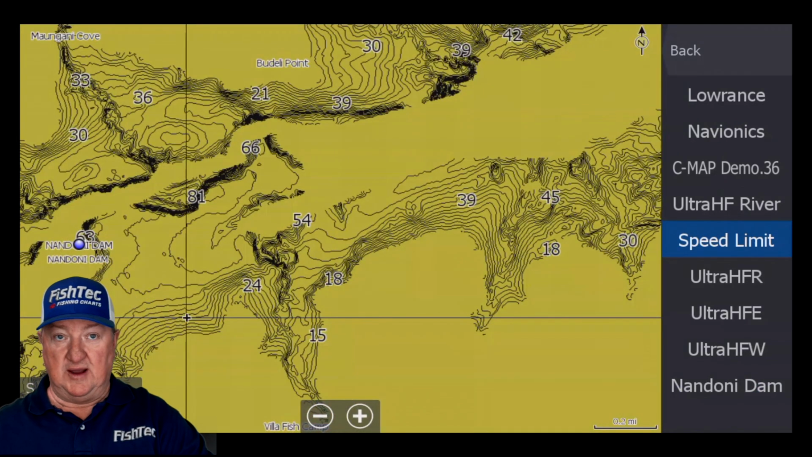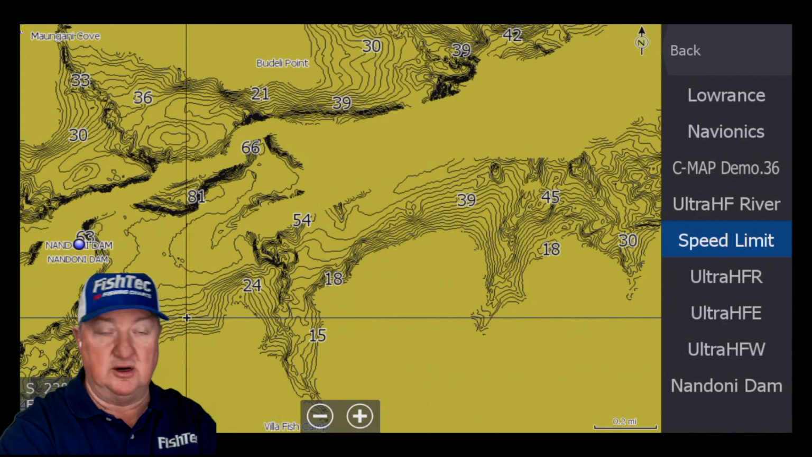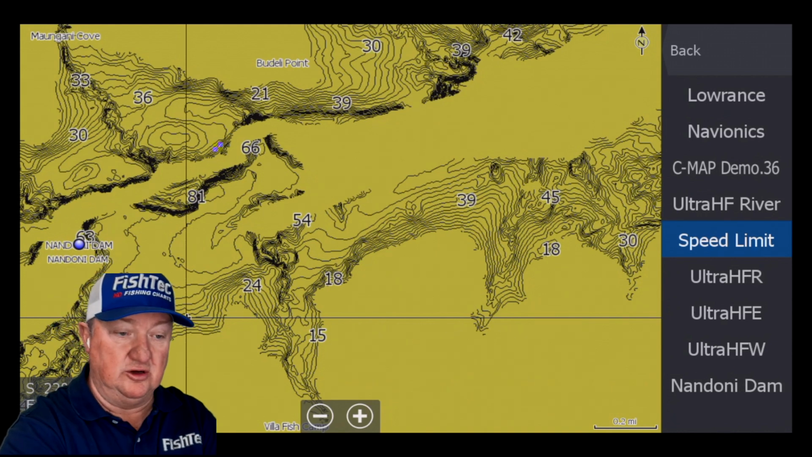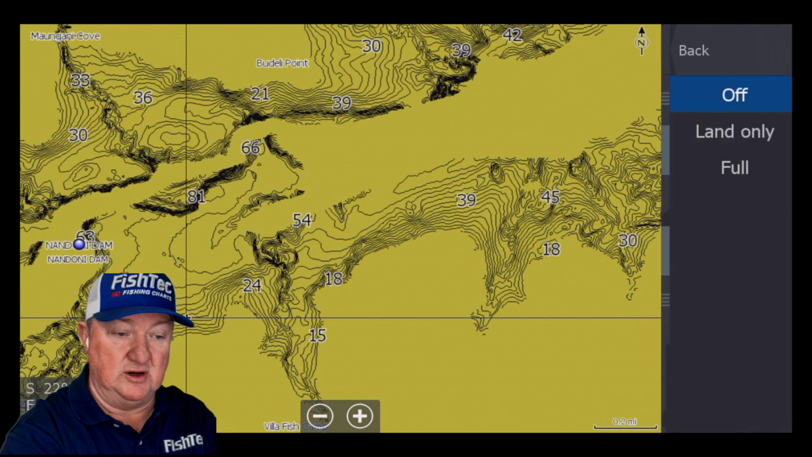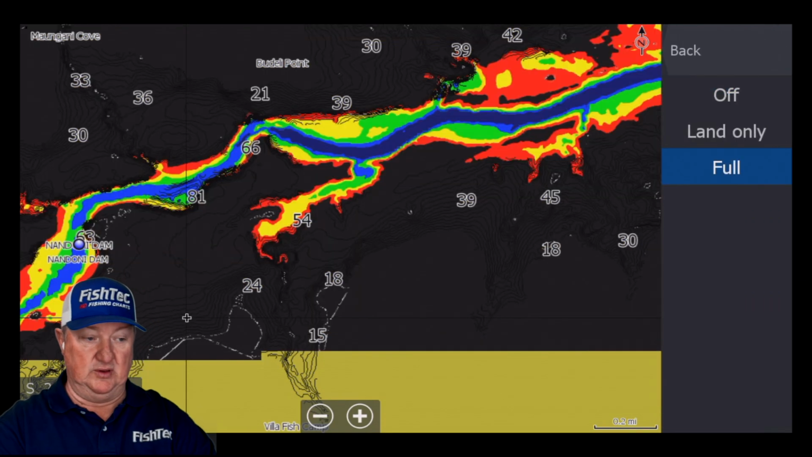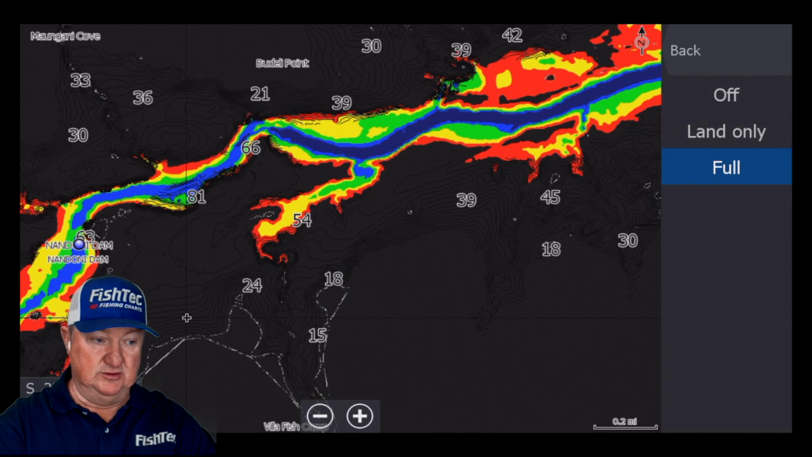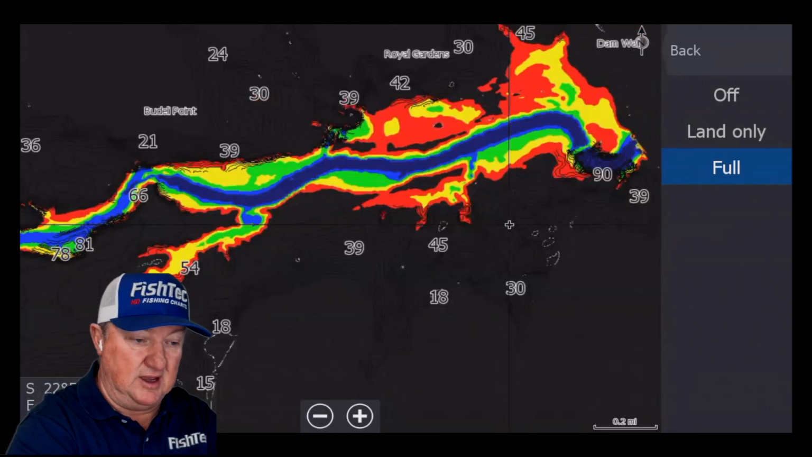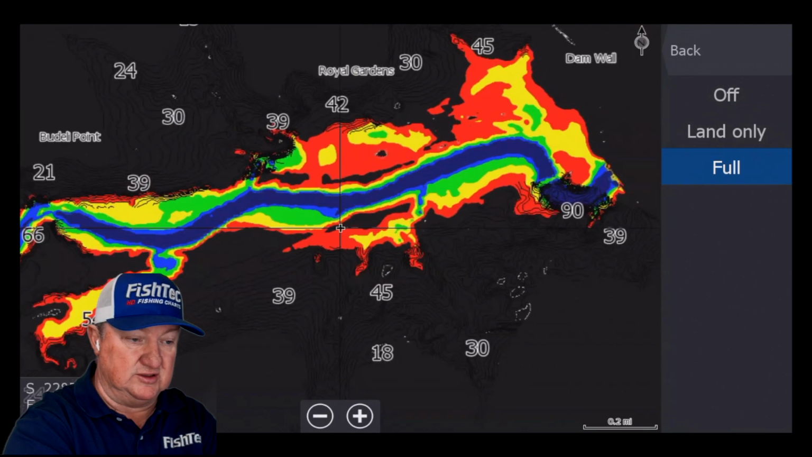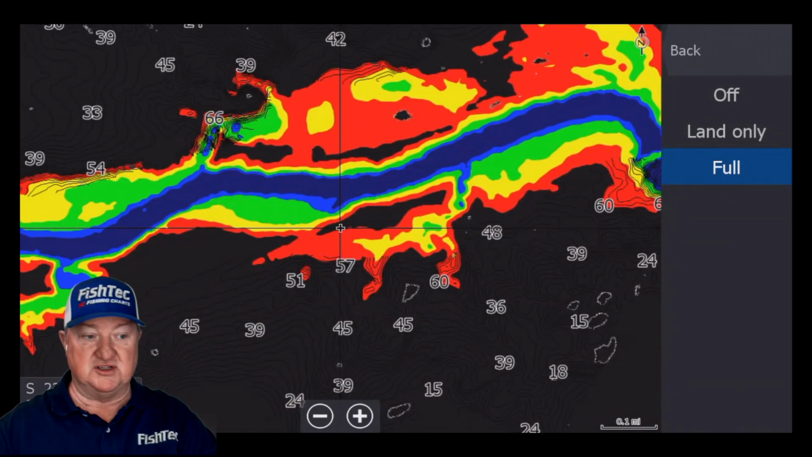Speed limit is going to look like that because it's a raster. A raster chart means imagery. So you're going to go back to your chart options, and your photo overlay, you're going to make full. Okay, get into the color zone. Just keep idling out, and the minute you get into this colored area, you're safe.